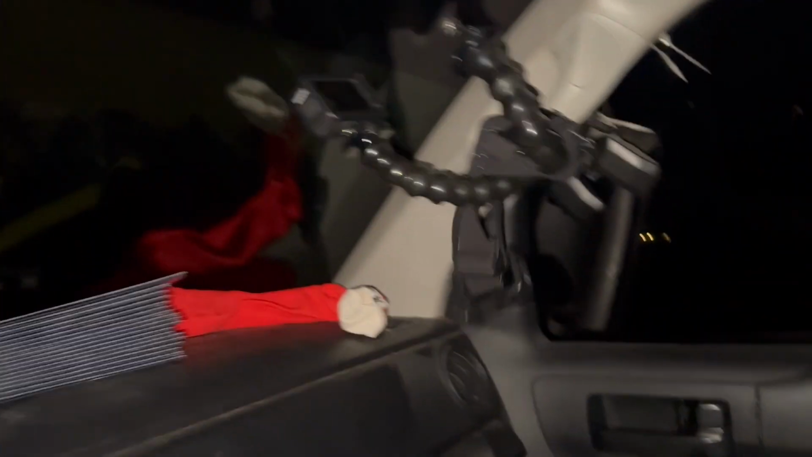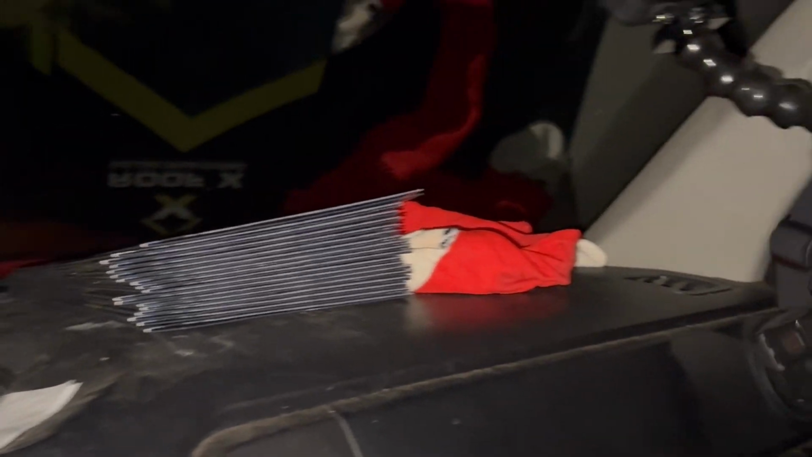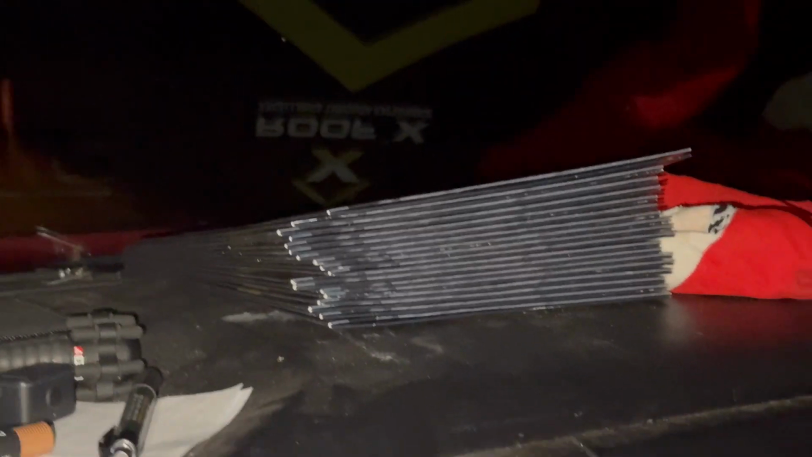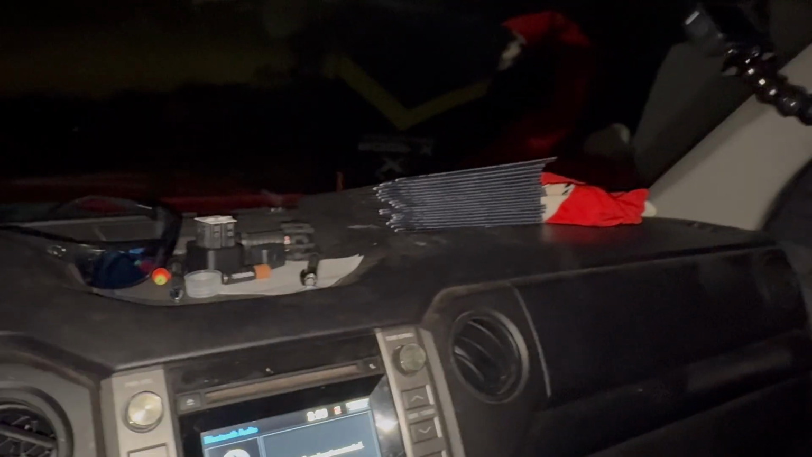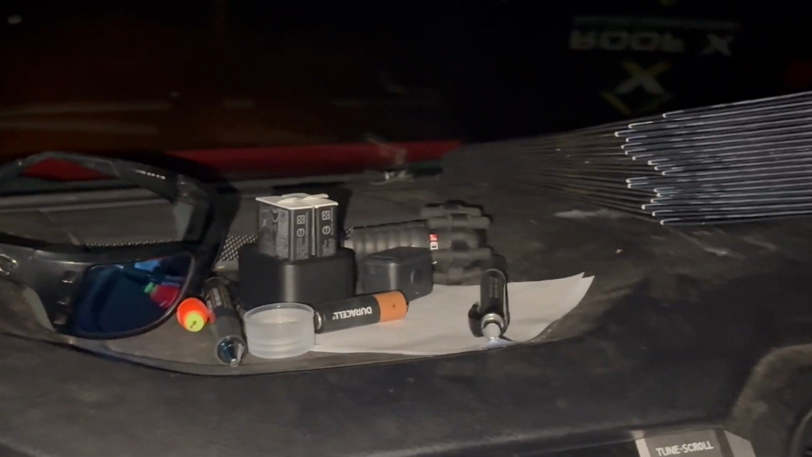She's in stealth mode. Andrew, should I give him a tour of the buggy? There's not much to it. All right, quick tour here. We got our GoPros hanging there. We got a head mount swinging. We got a softball sock on the dash, that's why it smells in here. I've got RoofX packets on the dash there. If you need a roof, holler at me. We got sunglasses, batteries, GoPro batteries, bobbers, stabilizers. We got an arrow. We got binoculars. But most of all, we have a heart full of love for conservation.